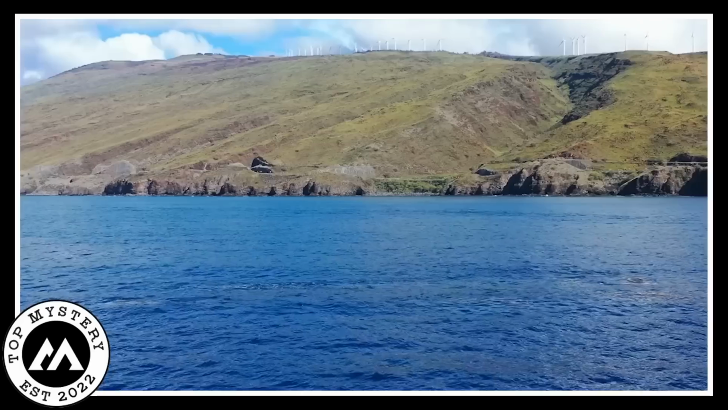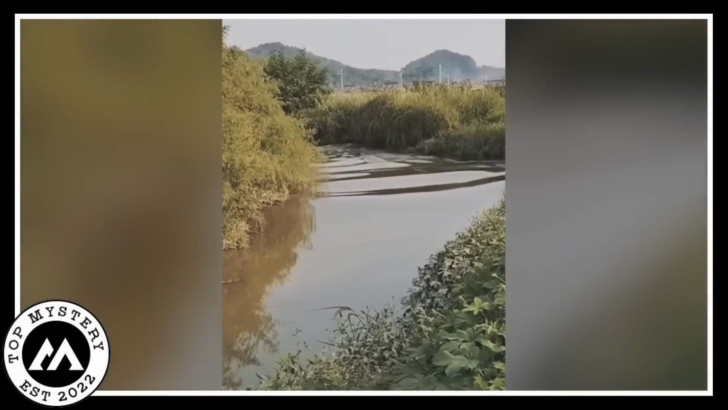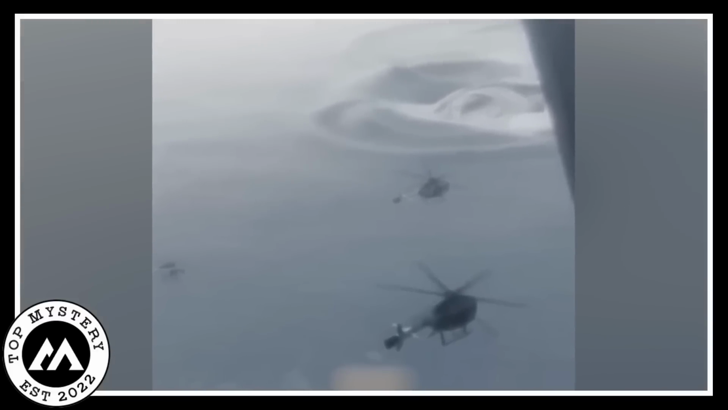Massive sea creature. In a big, never-ending ocean, something really huge moved under the waves. One sunny day, a military helicopter flying over the sea saw a giant shadow swimming below.